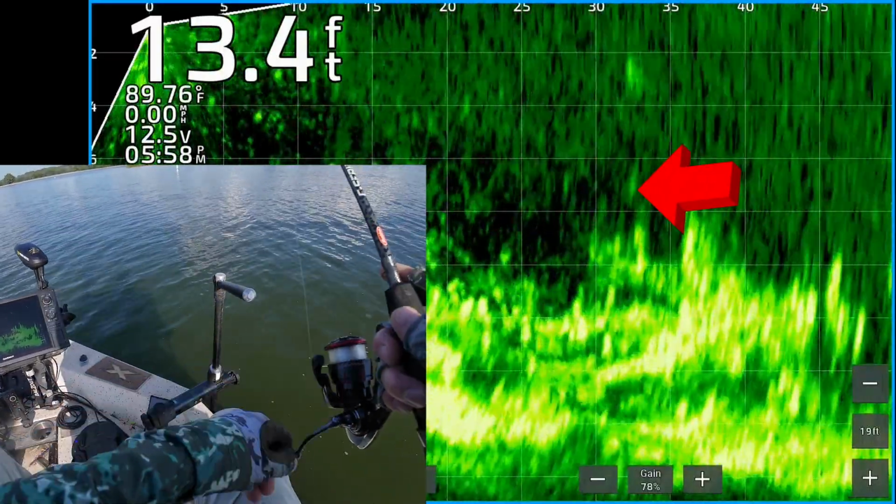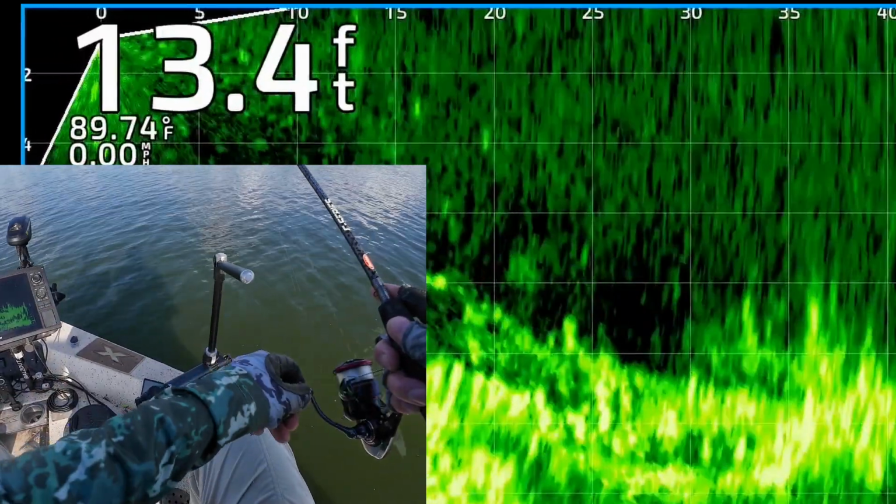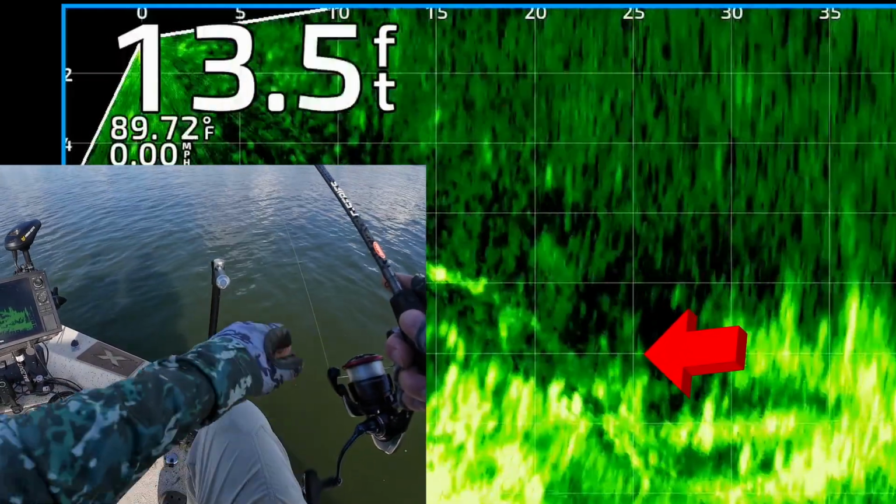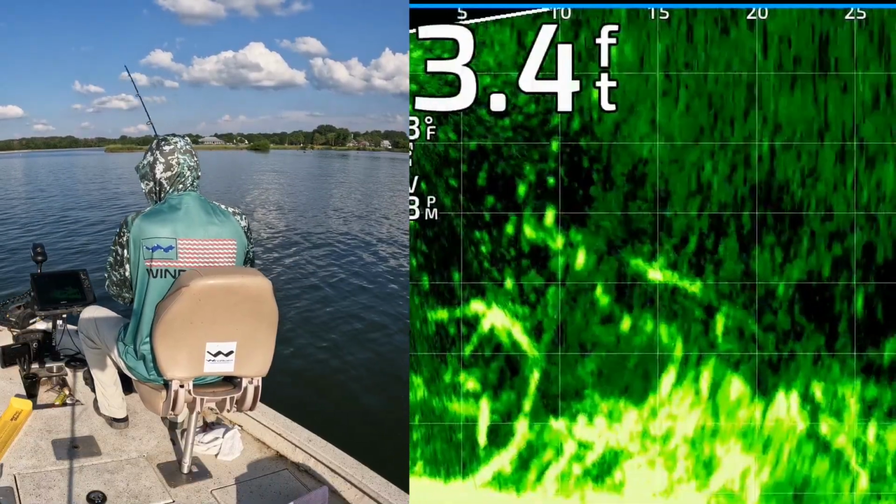There's my jig and weight dropping down. Looks like there's a bunch of fish mixed in with that brush. Got to get the transducer lined up. I'm going to keep dragging it through them. One of them's going to get it. Got that one. 25 feet out.